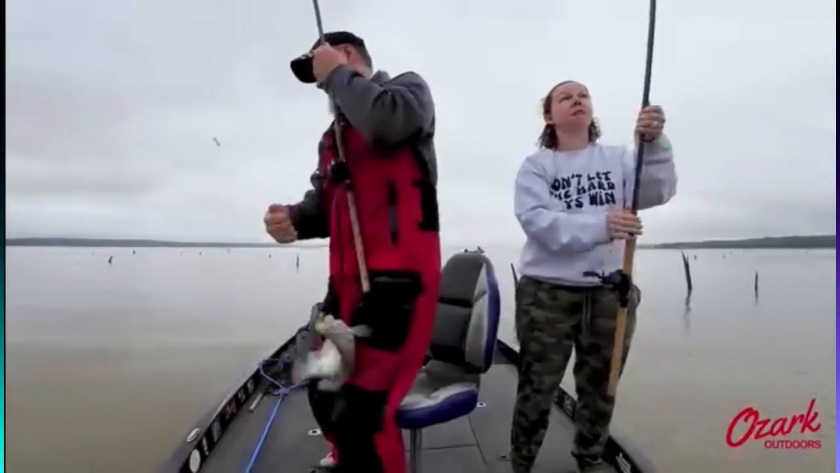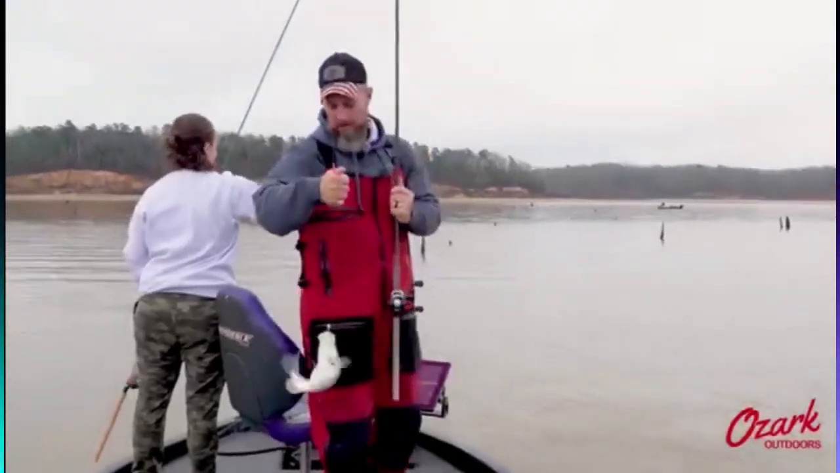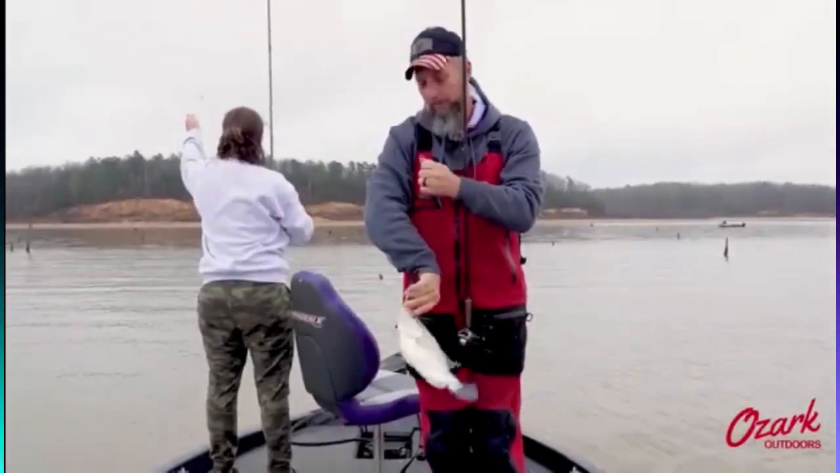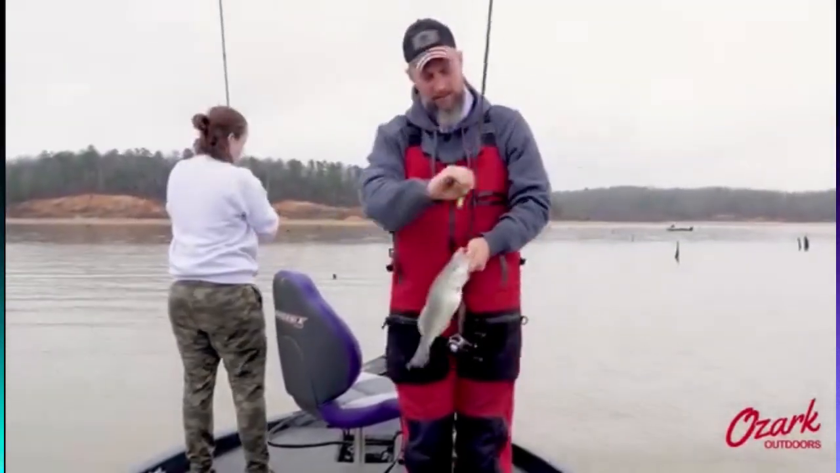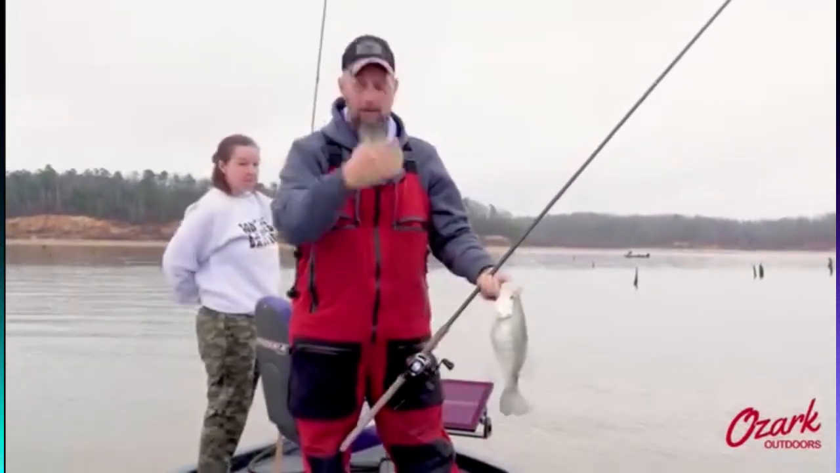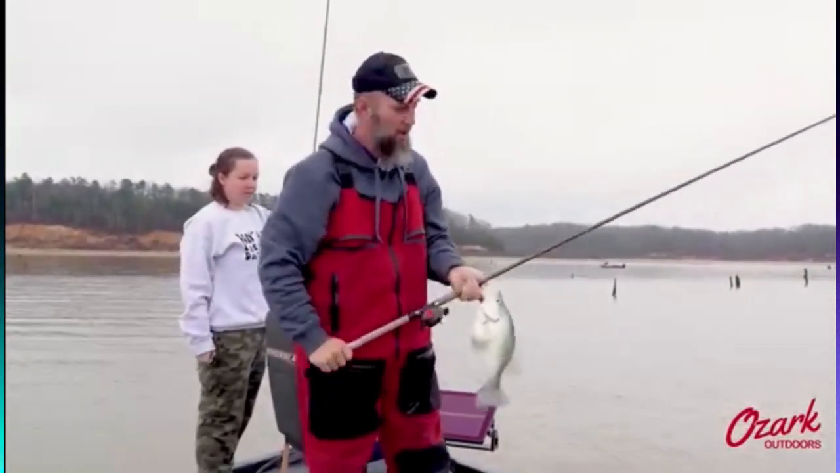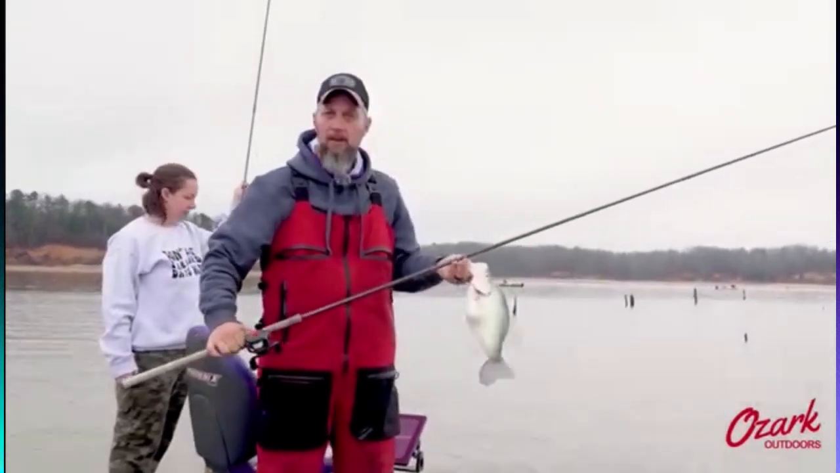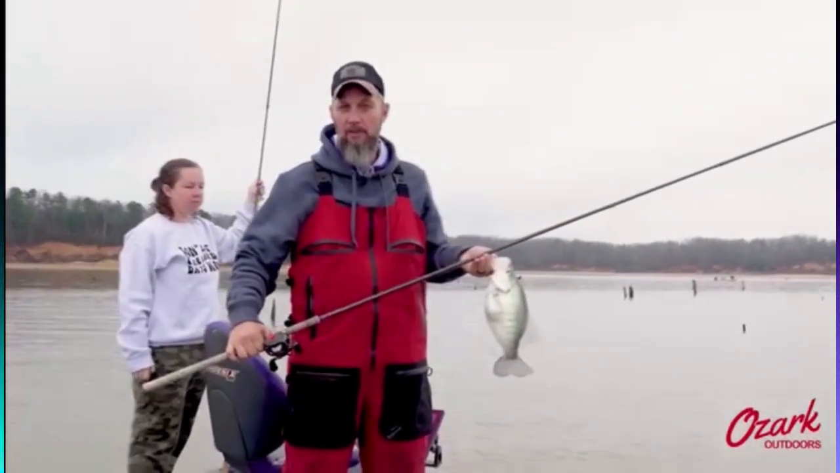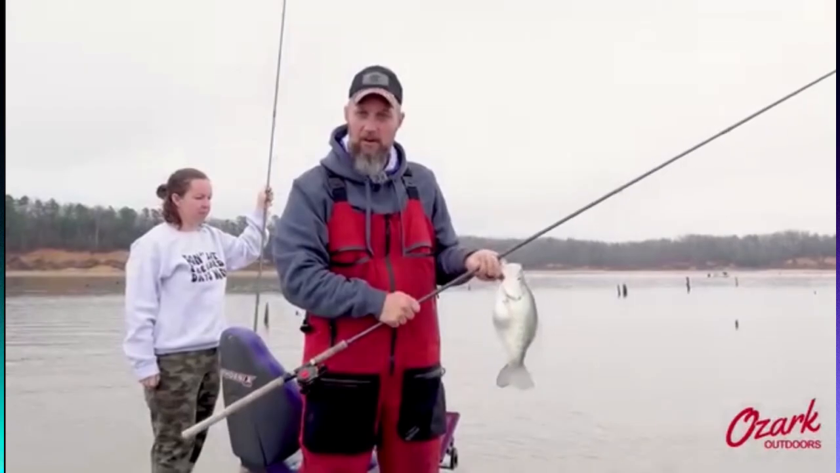Ooh, there's a good one. That right there is a proper way to boat flip. Once I had this giant momentum coming up, I went ahead and flipped on in. I did not grab above that first eye. You never grab above the first eye when you go to boat flip. Your hand is always under it.